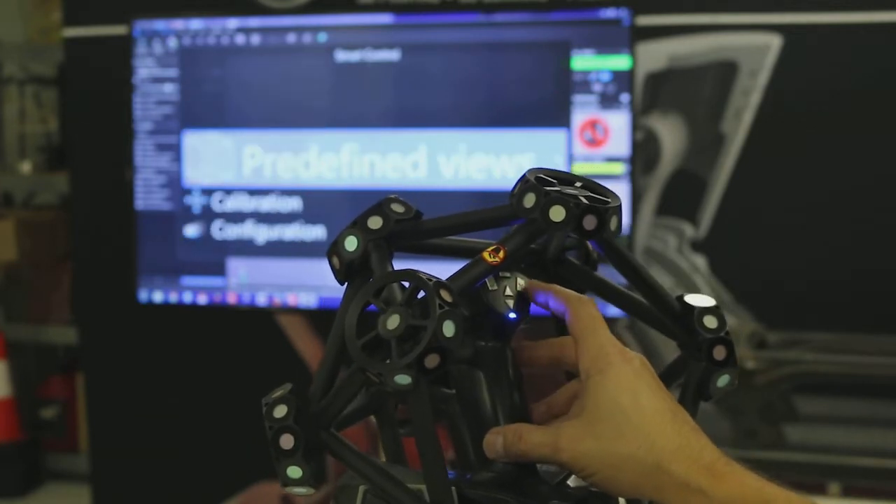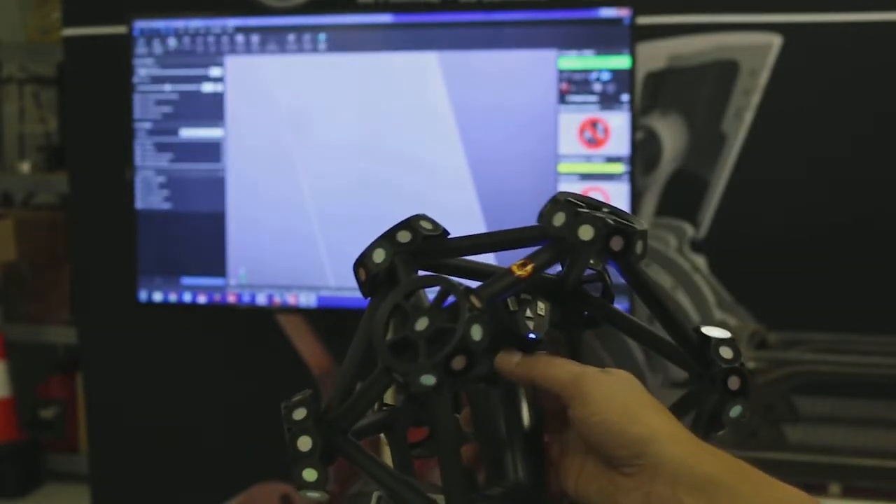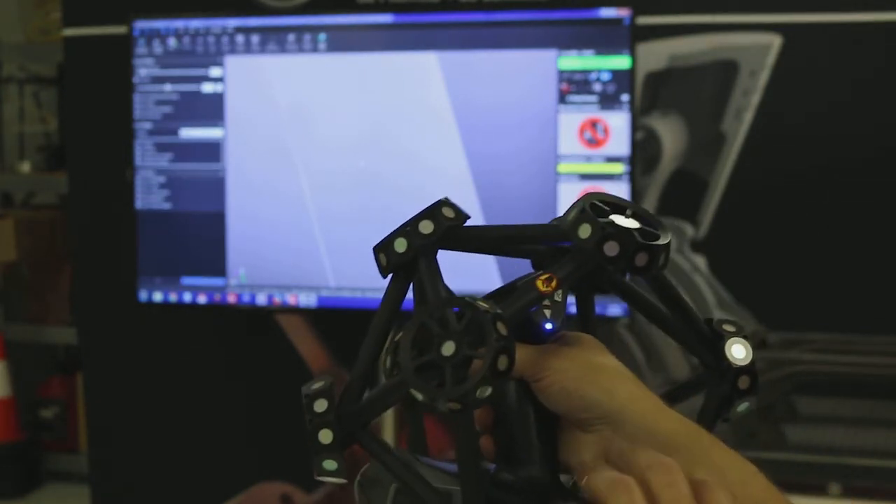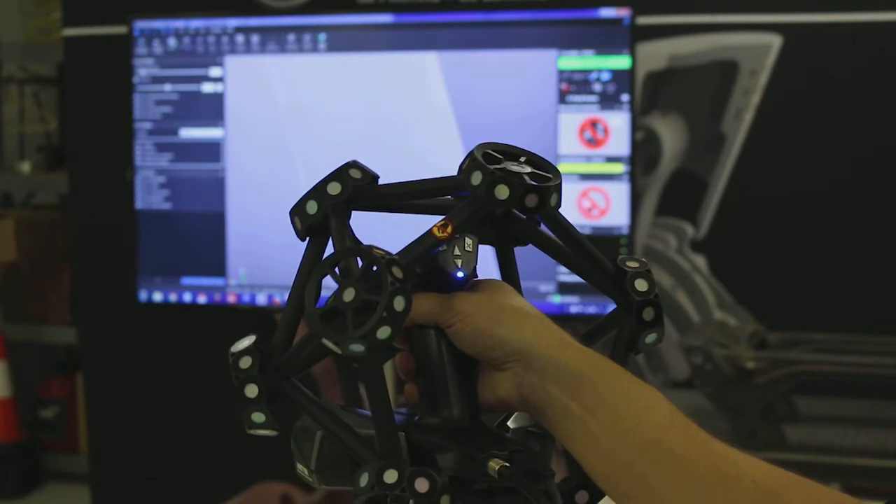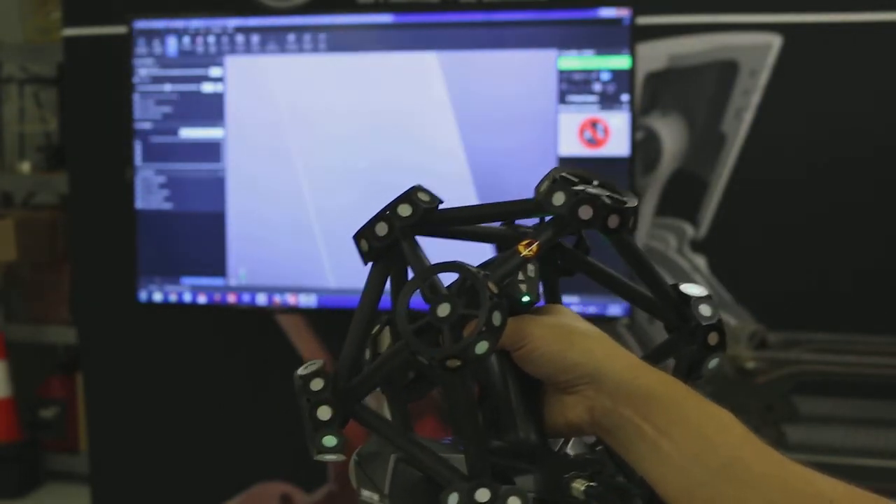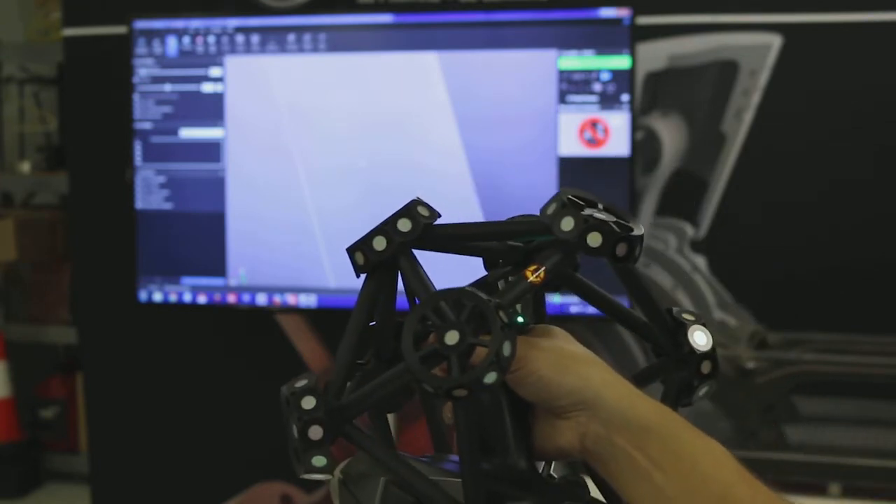So a lot of the things are accessible right here on this system, and that's right here on the handheld scanner, which is really nice so that you don't have to walk back to the computer to do most things. So I can start and stop the scanning like you see here, and again do different things.